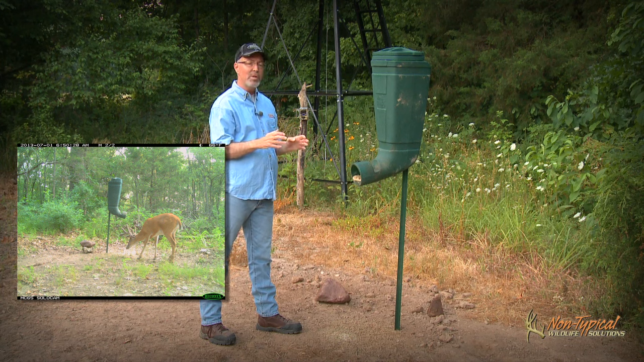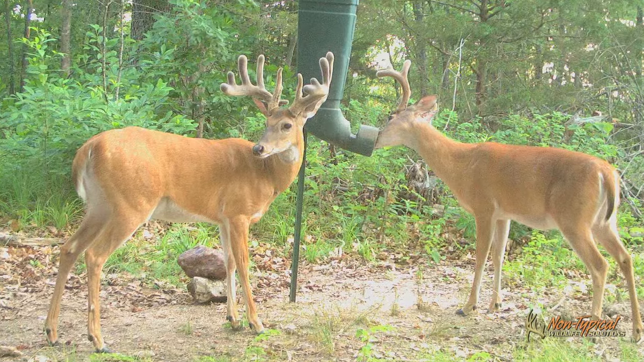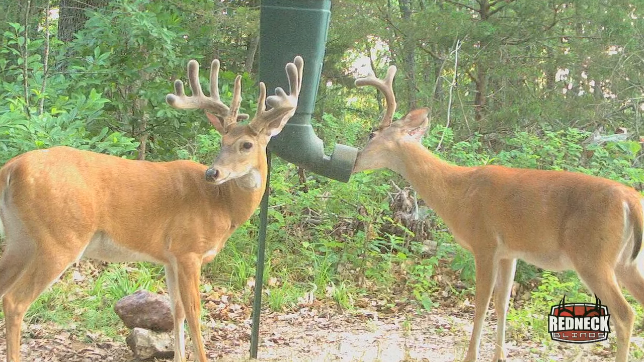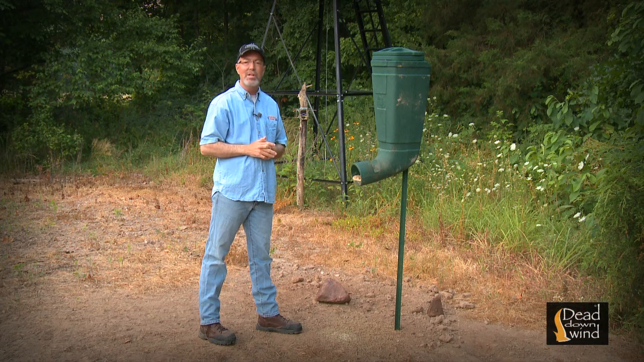Placing the redneck T-post feeder at a 90-degree angle to the camera almost ensures that the buck will come in, sniff around, and then go to the camera, giving us a side view of the rack and a front-on view as it's approaching, allowing us to identify each buck as a unique individual.